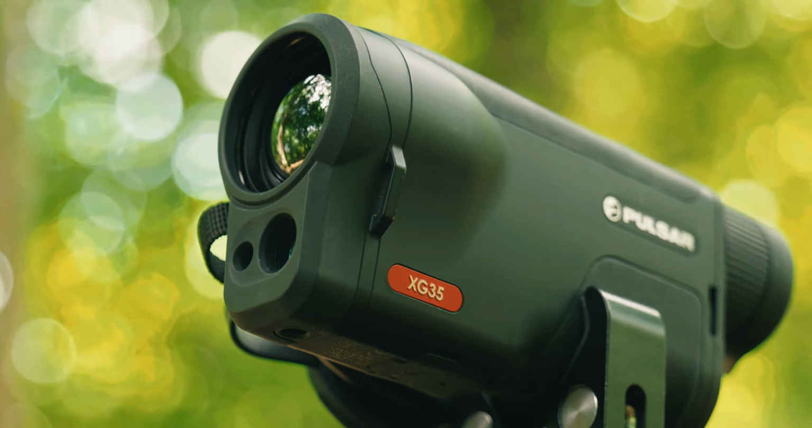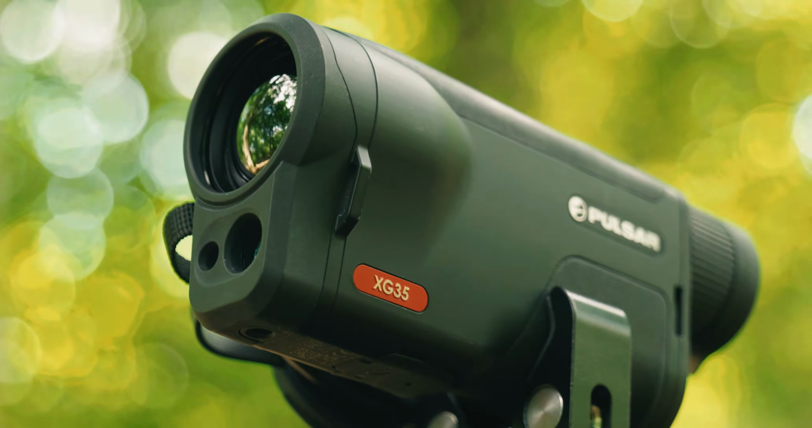What a thermal monocular will do is it picks up on heat signatures. Now, many of the animals you're going to wind up filming don't operate in favourable conditions. They may be nocturnal, they may exist in dense woodland. So what a thermal monocular will do is pick up on heat signatures in those difficult and challenging conditions.